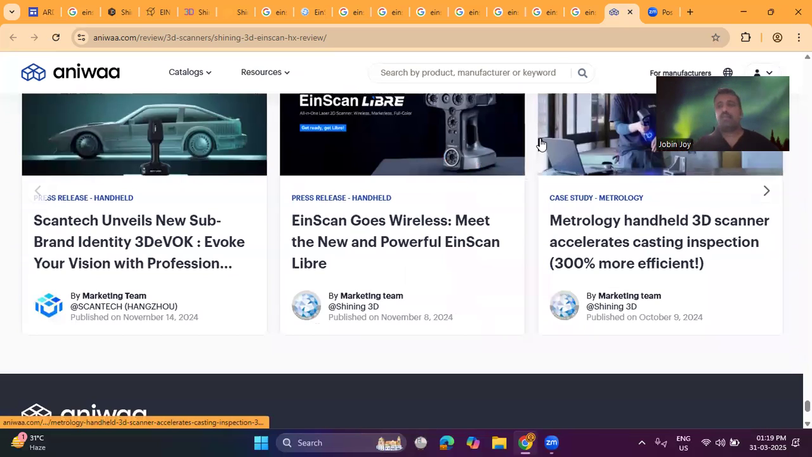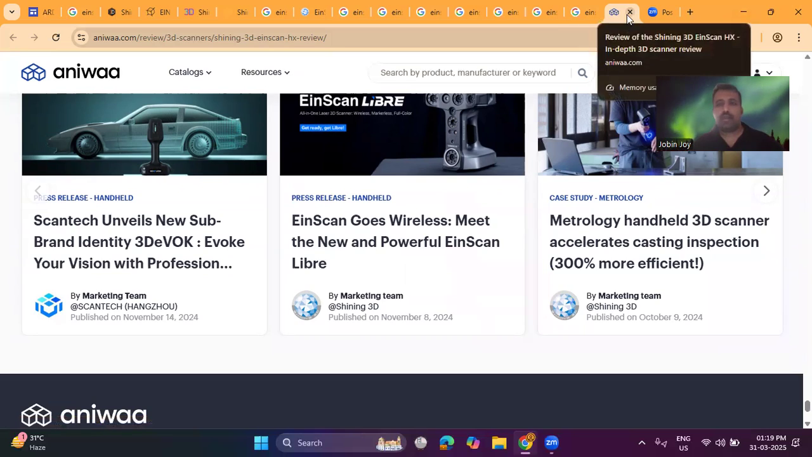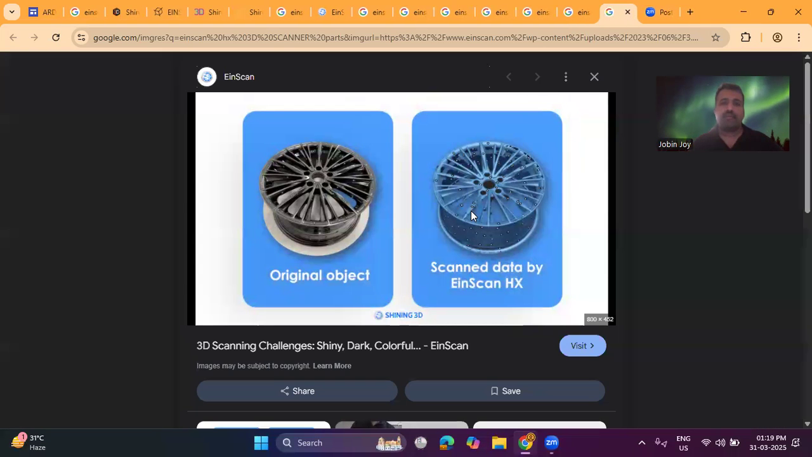So the range of materials and complicated shapes we can scan with this is huge. Any type of object, whether it is a reflective surface or a dark surface, we can scan.